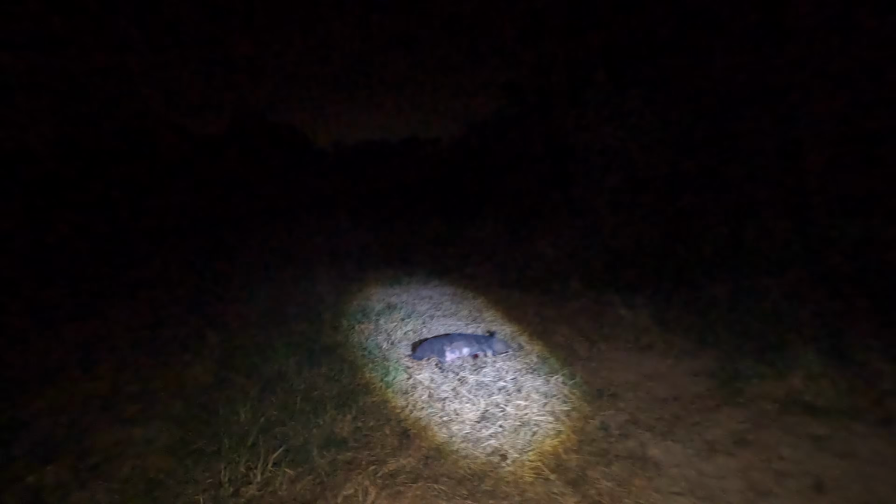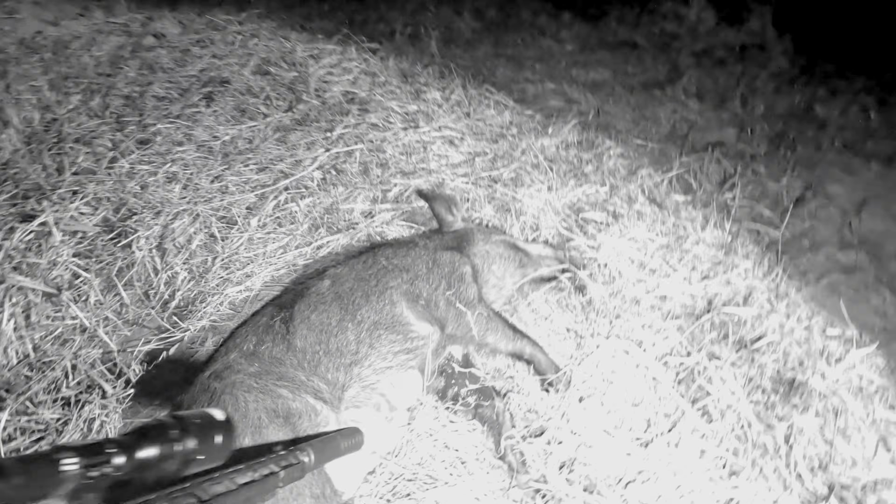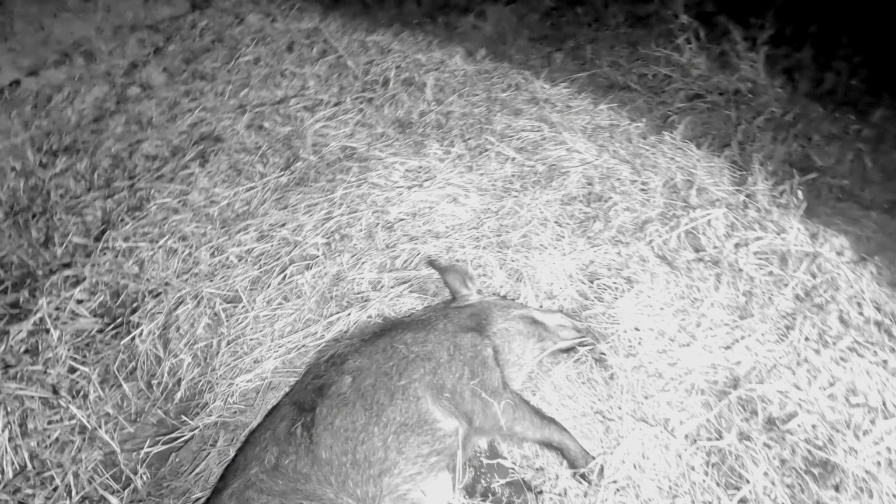Still full of corn. All right. There it is, y'all. Big sow. Bacon for dinner. That's a big pig. Nope. That's a big sow. Yeah, it is.